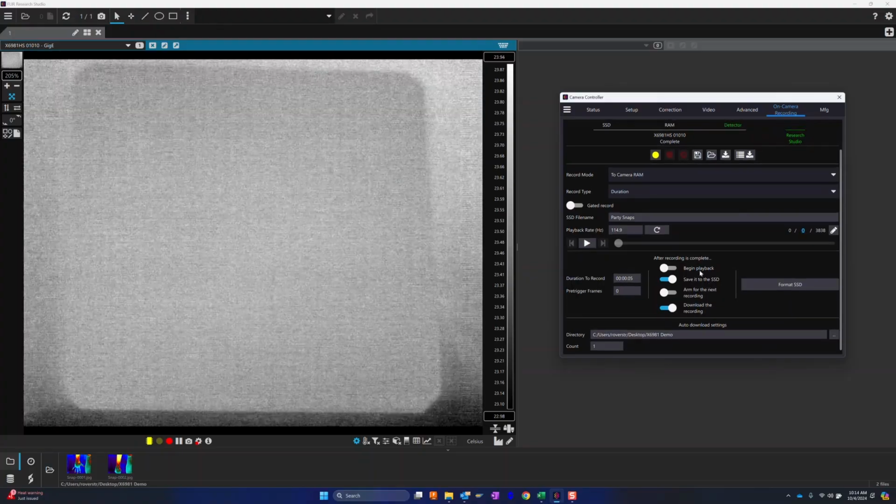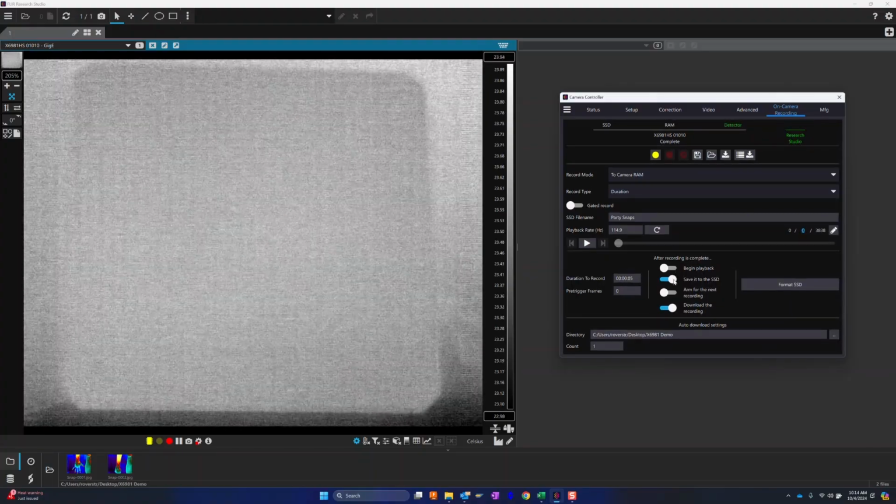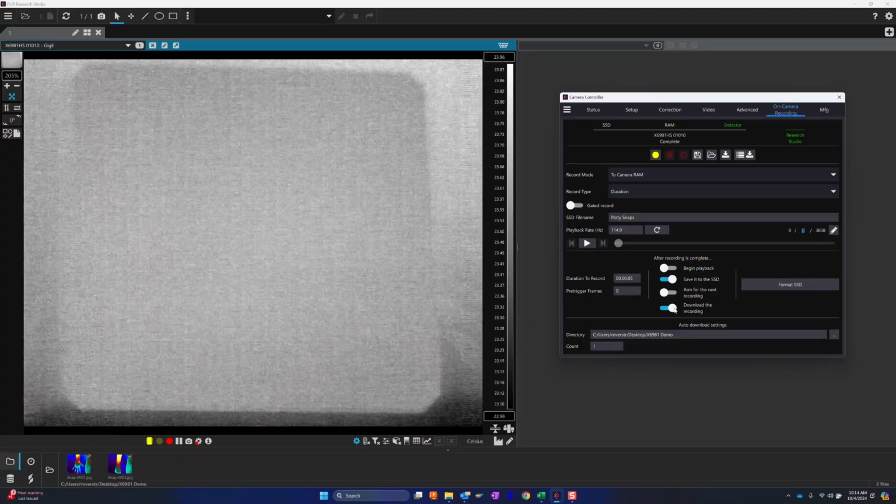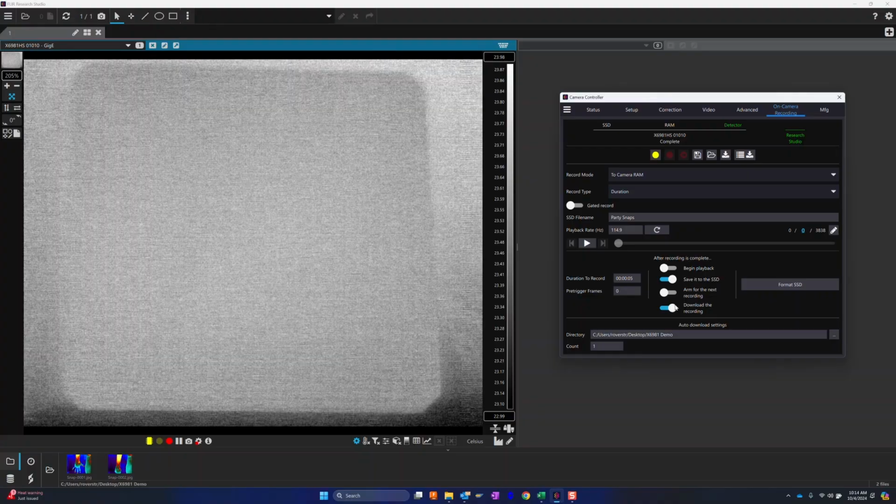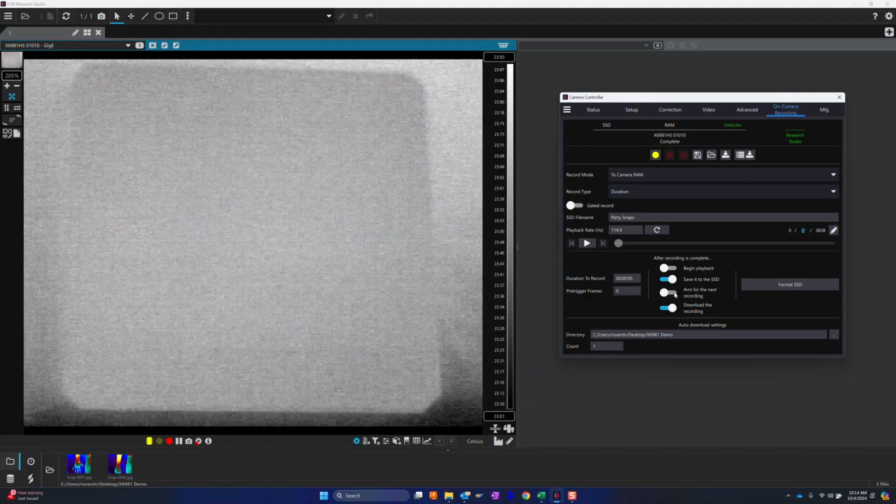The next section, after recording is complete, we could begin playback if we wanted. We could save it to SSD, which I have selected. You could automatically ARM for the next recording if you want, or you could download the recording automatically. So I've chosen Save to SSD and download the recording. If I was using the record start or pickle switch to start this, I would have ARM for next recording selected, but we're not doing that right now.